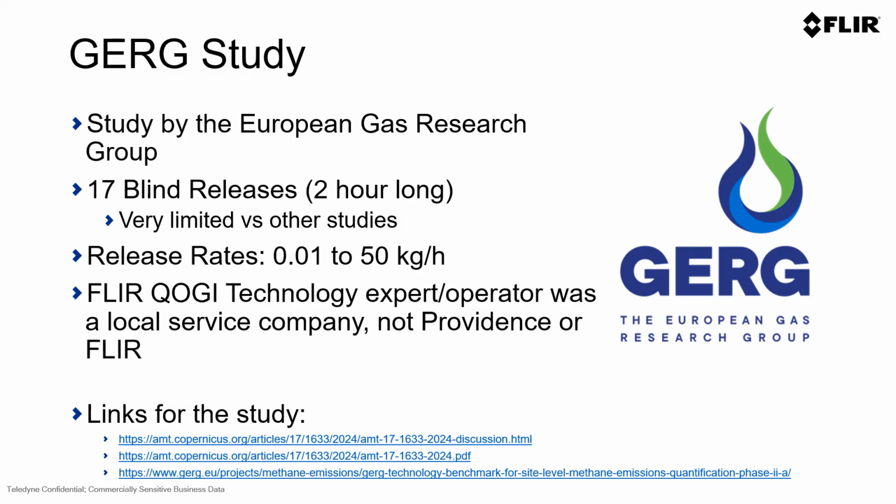Another study that focused on QOGI and measurement technologies was the study by the European Gas Research Group. This study had a very minimal number of releases compared to some previous studies, with only 17 blind releases. It did have a wide array of release rates, and many of those being outside of the existing calibration range of the FLIR QL320 solution. And there were 2 QOGI technologies evaluated in this study.